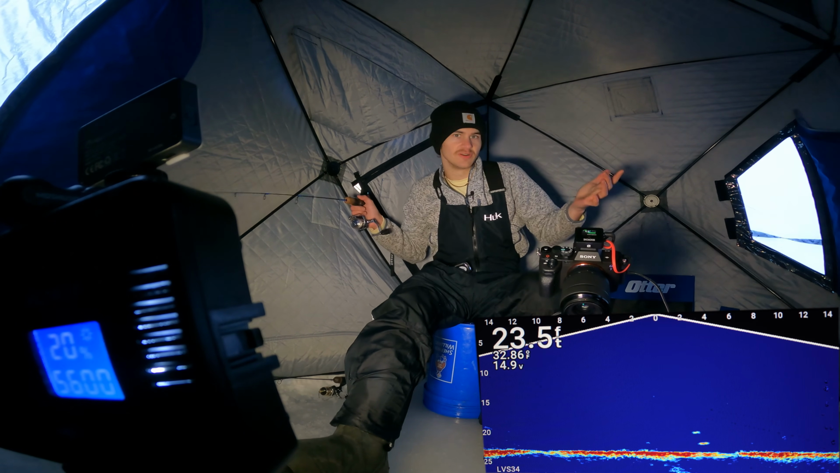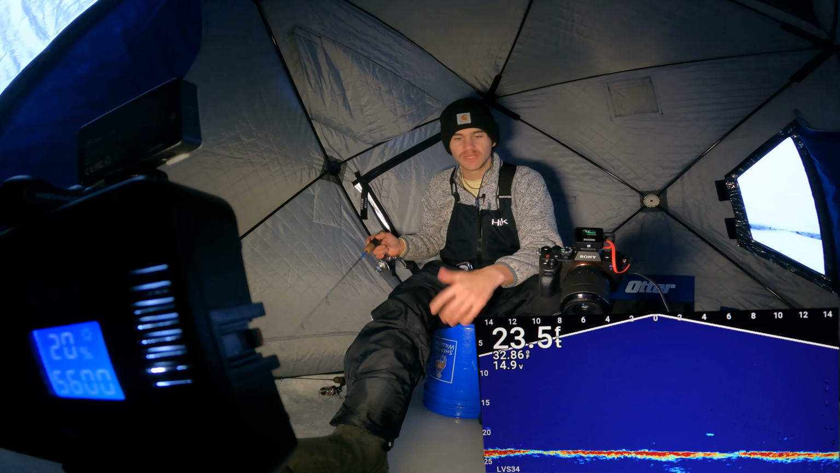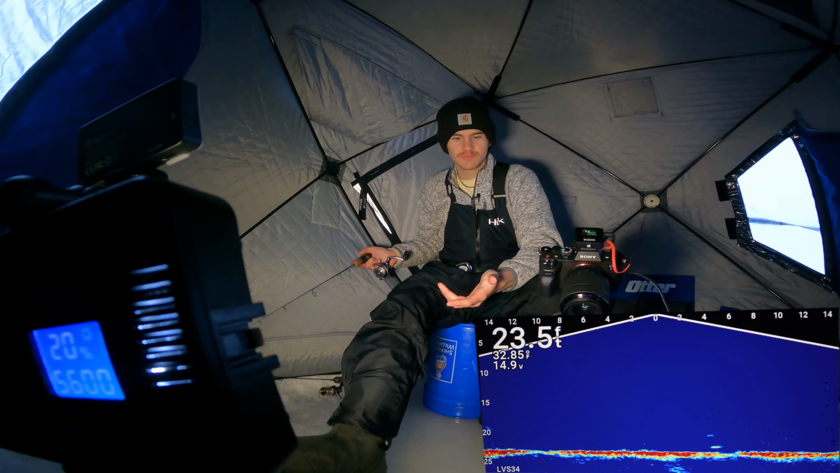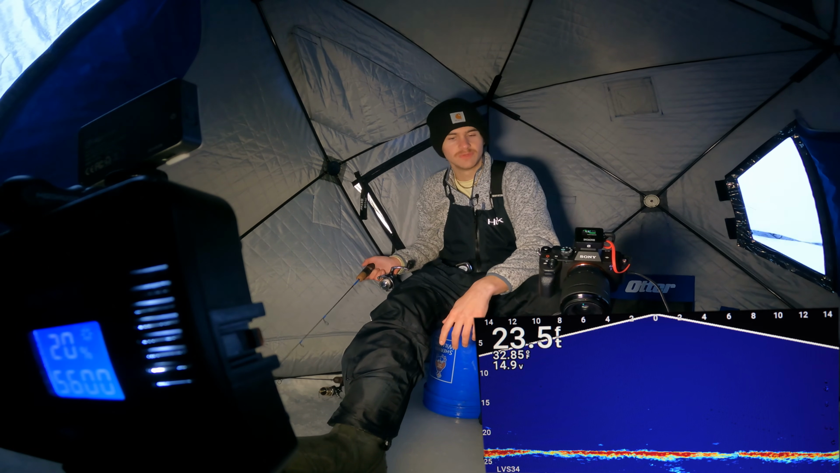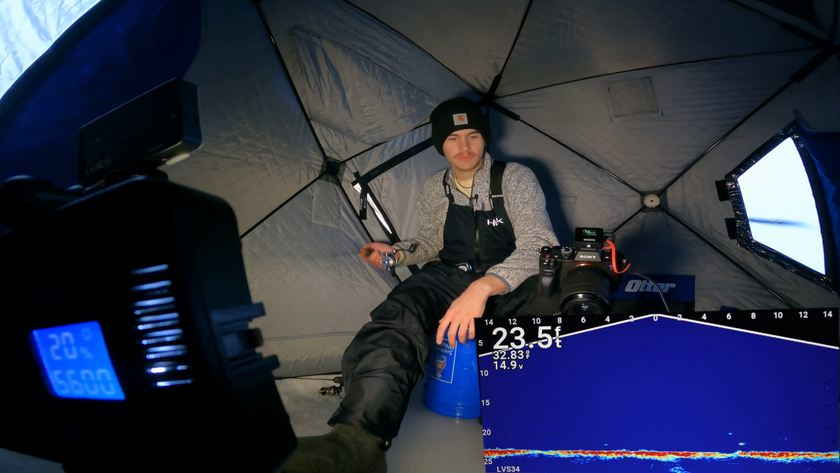We only fished out here for 3 hours, and we did good though. I mean, we caught some fish. We didn't get the monster I was after, which is pretty disappointing. But we caught fish. I mean, you can't be disappointed with fish. We did really, really good out here. For only just being out here a few hours, I think we did really, really well.